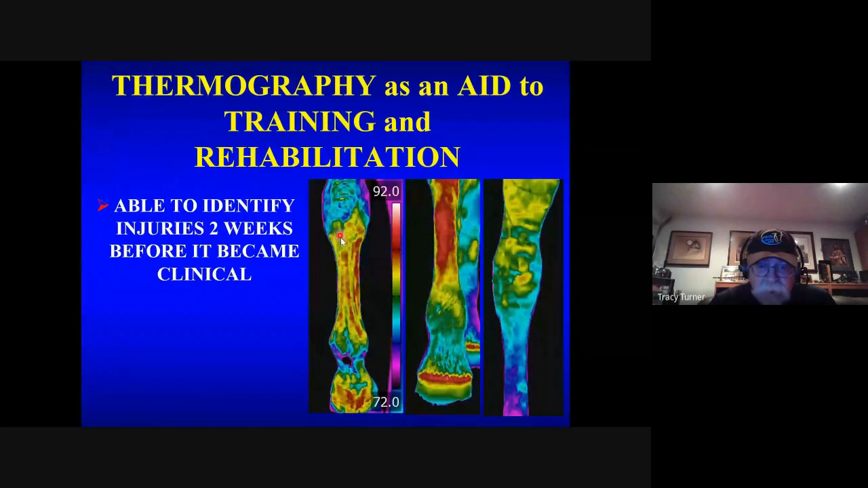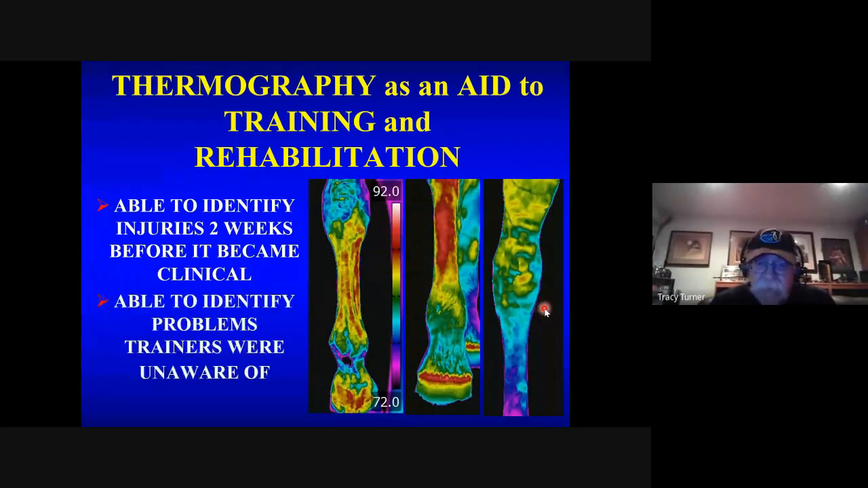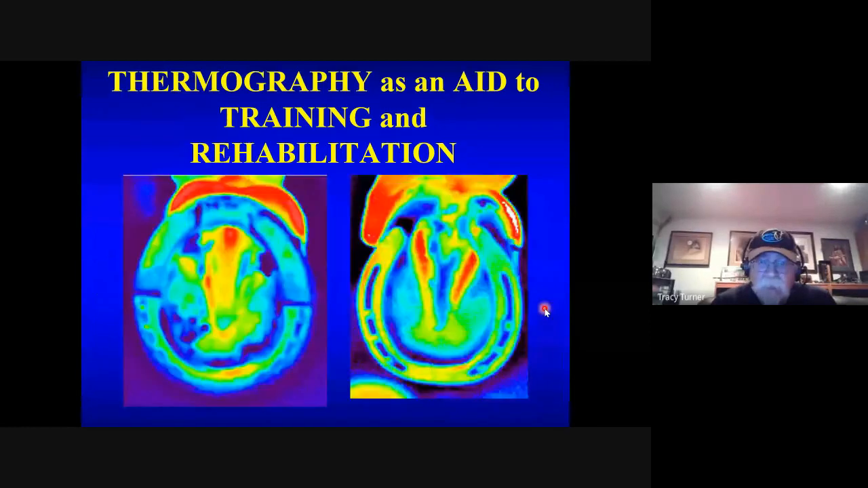So what we see is some heat coming up over a tendon in this particular case, heat over a cannon bone here. So this could be dorsal metacarpal disease. And then we see some heat starting over a distal hock joint, this here, that line right there. And we're able to identify problems that trainers just were not aware of. We can use it to look at shoes, etc.